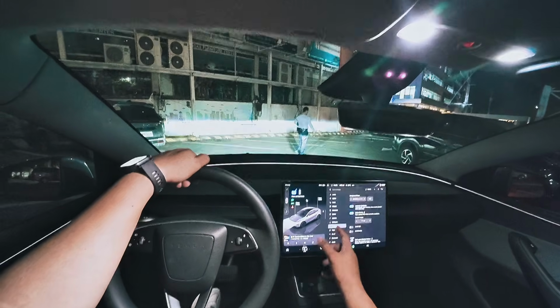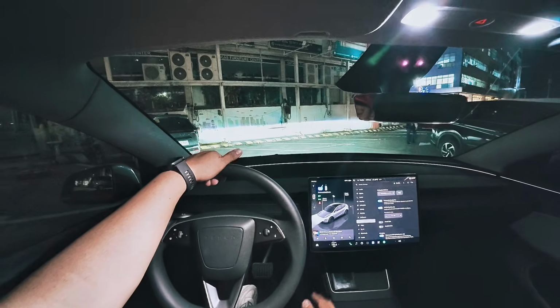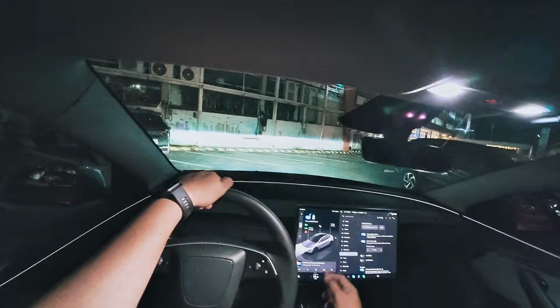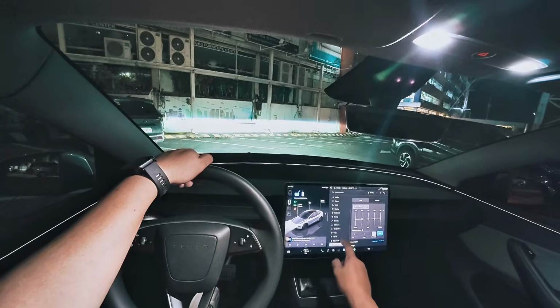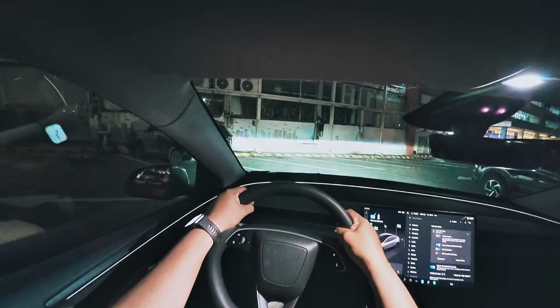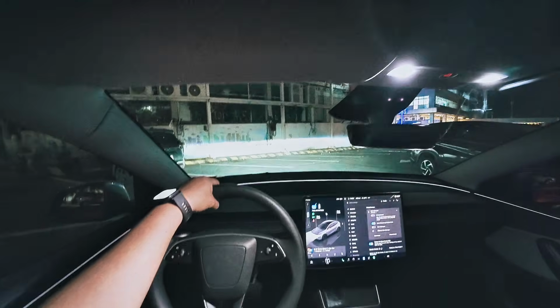Now, again, one thing about this interface here is that it does take some getting used to. At first it's kind of daunting because everything can be found right here. But once you've used this car for at least a day, it's not going to take more than a day, and you'll be used to everything that we have right here.